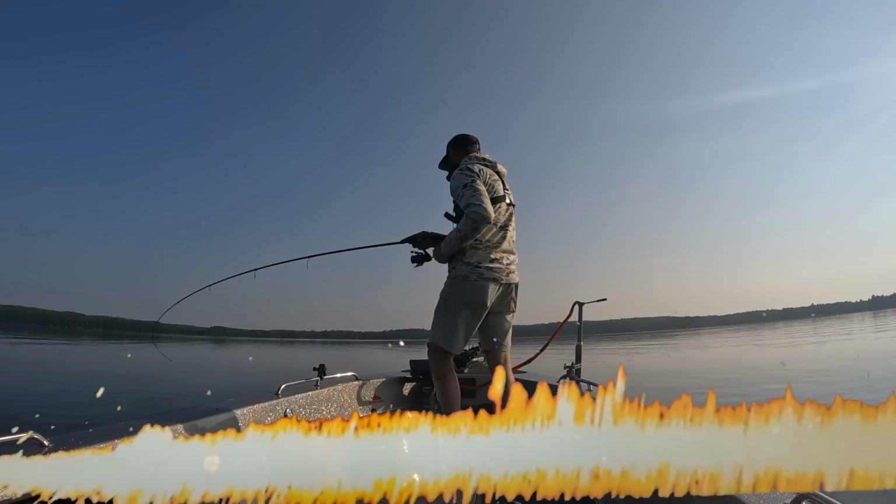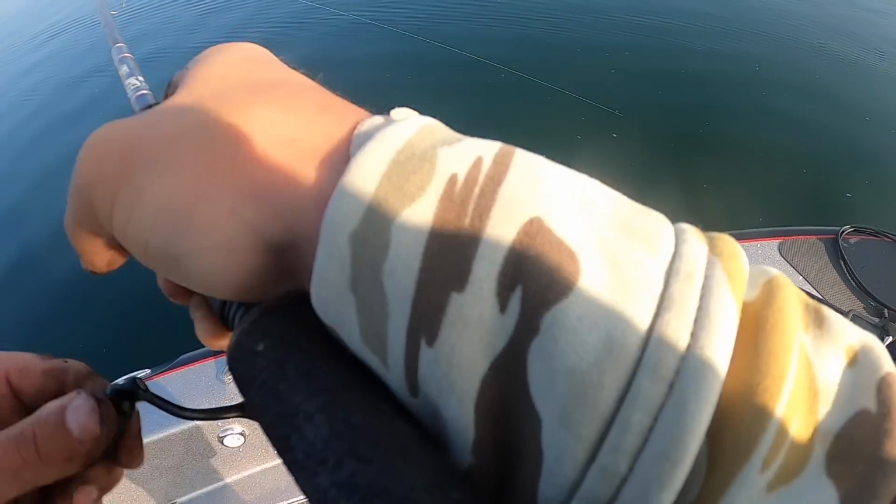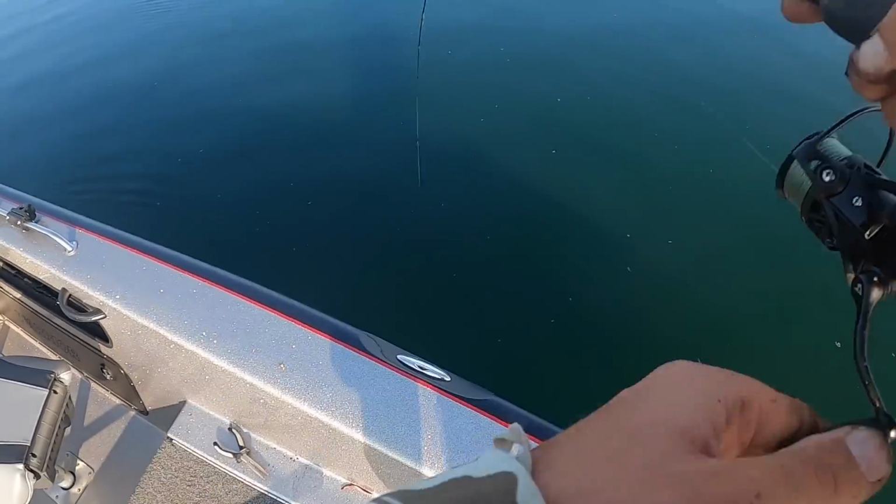Right there. What do we got? What do we got? He's running kind of weird. Nice walleye. Nice walleye right there. It's just a real tight little group of them.